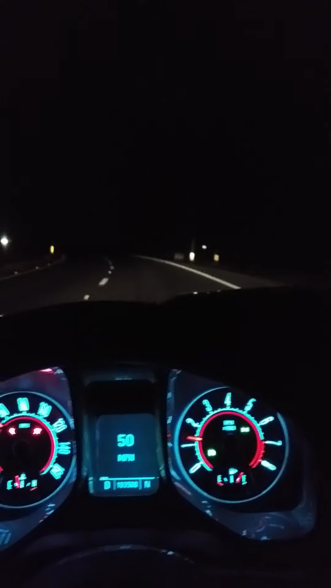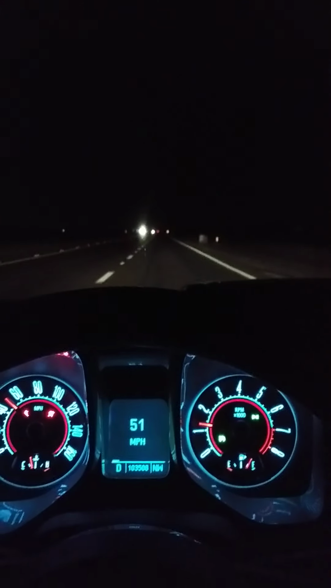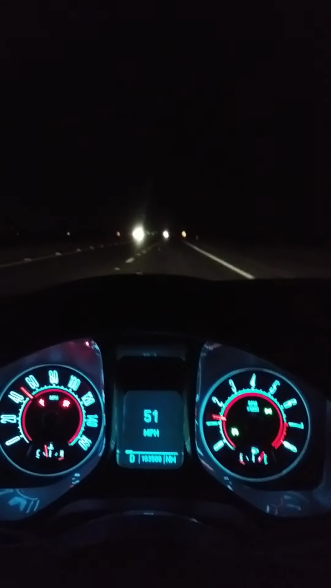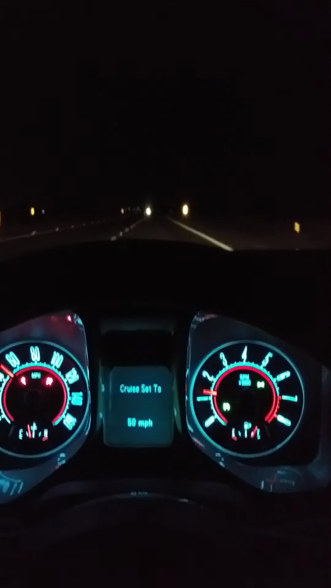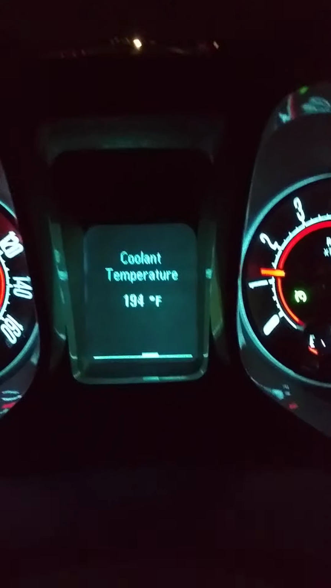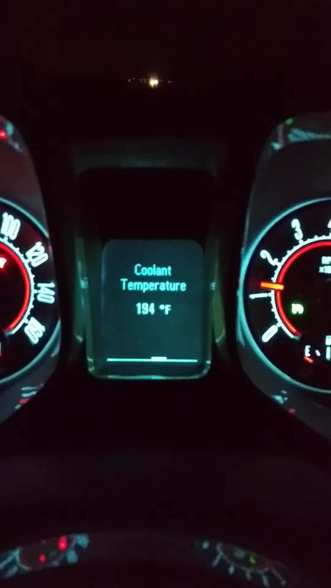So yeah, slowly but surely, I'm getting the car back in shape. It needs an alignment. It needs a tire rotation. Yeah, I mean, that's pretty much all I need. The radiator is probably the biggest thing. That's why I keep an eye on the temperature. It likes to stay around 194 operating temperature. Let's see, there we go, 194. It usually likes to stay there.